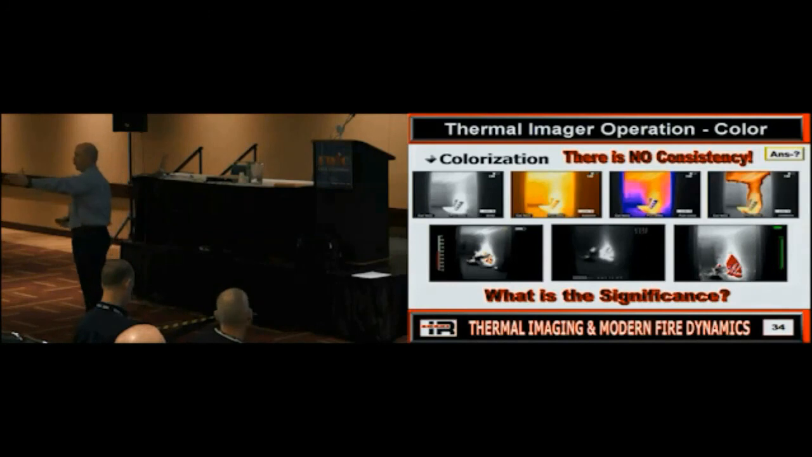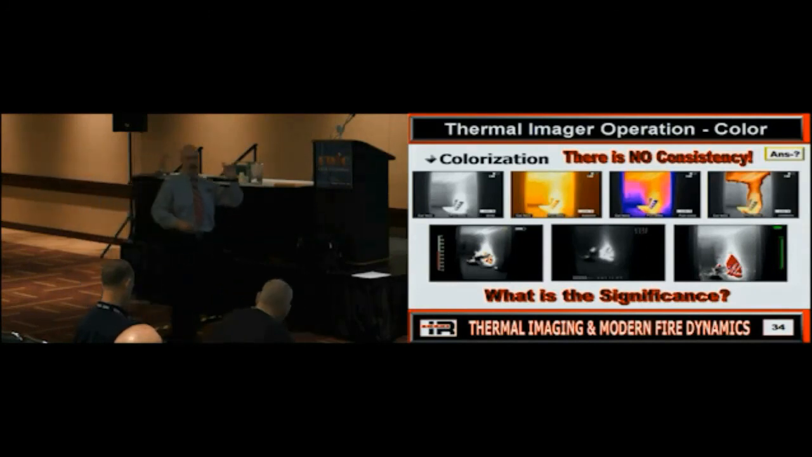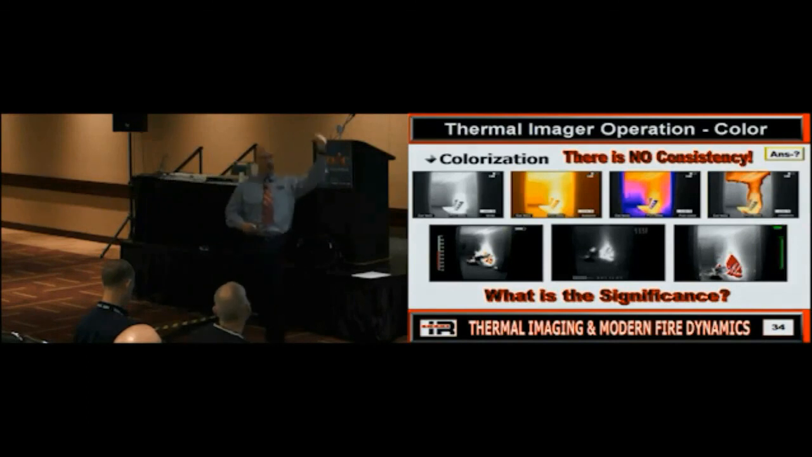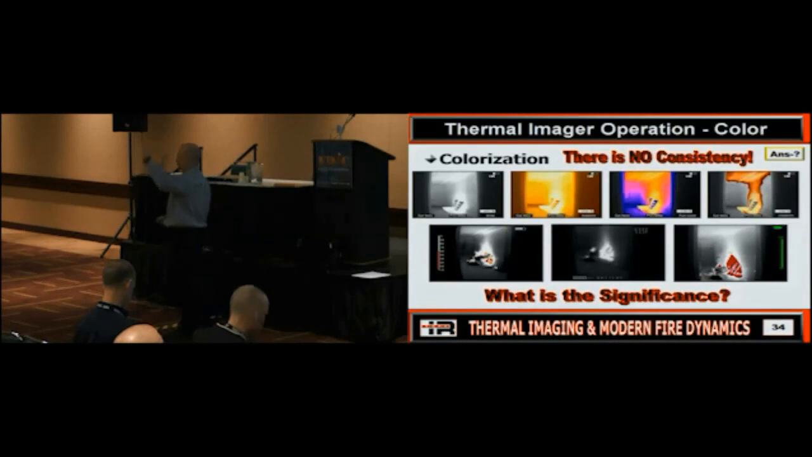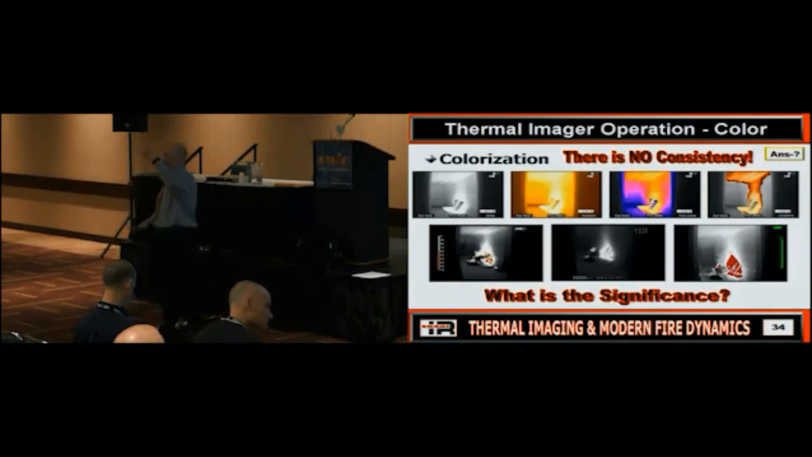To run, right? Is that the same? No, it may or may not be. So you've got to go back and do your homework. What does color mean? At what point is it going to add color? Once again, if you've got an NFPA compliant camera in the basic mode, it will what? Not show color. It will strictly be black and white. If you want color, you have to kick into that plus mode.